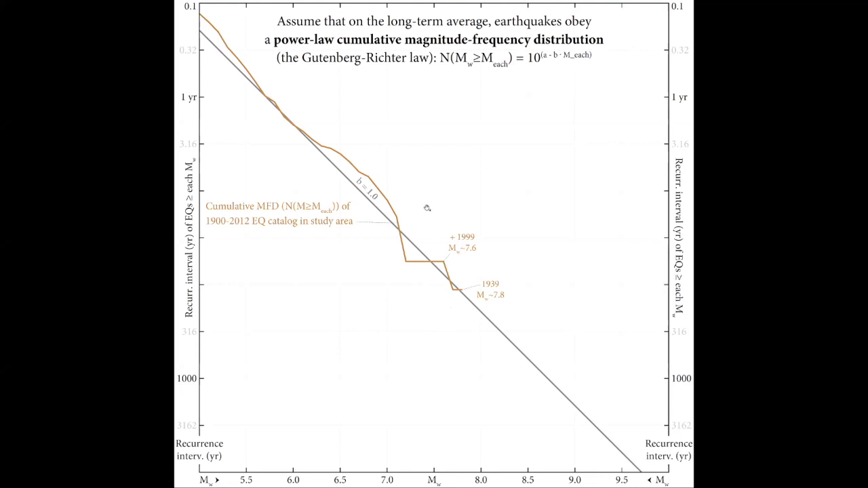And it states that for every earthquake you get that's, for example, about an 8.0 or greater, you should get about 10 7.0s or greater and about 100 6.0s or greater if you're looking at a big enough region. And it might not be exactly 10 to 1 to 100, but it's usually some kind of power law relationship, a power of 10 or something like that.